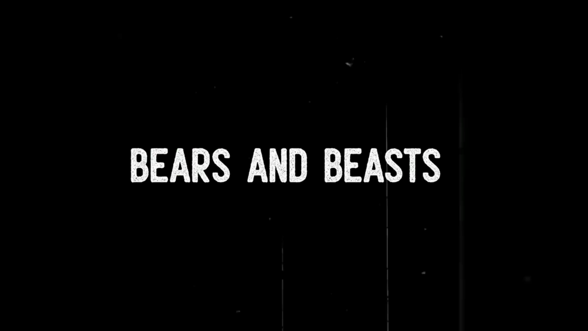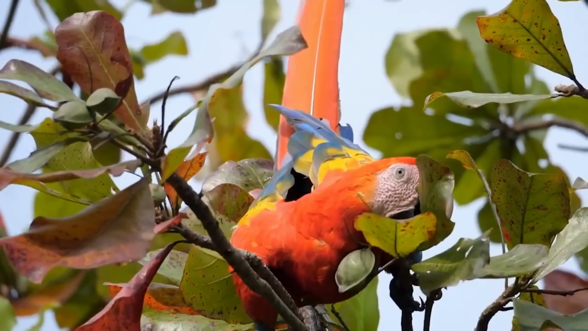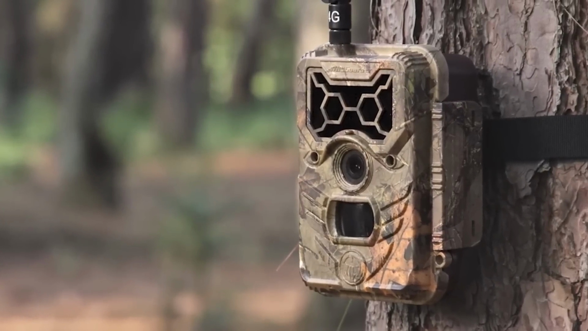Bears and Beasts. Once there was a man who lived near a big forest land. He loved to watch the creatures that lived there, so he placed a special camera in the forest land. This camera was called a trail cam. It could take pictures of creatures when the man was not around.